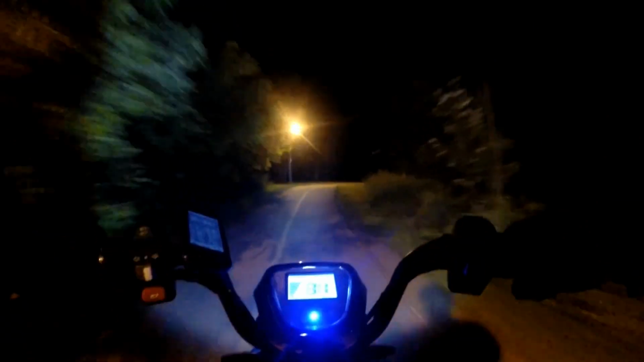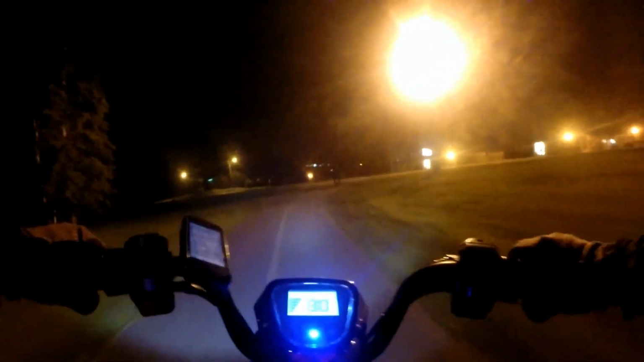Go down a section that's unlit. It'll have probably the fastest downhill we'll have to deal with today, and it'll be unlit. Hey, that's part of the fun. Surprised how many people are out walking here.